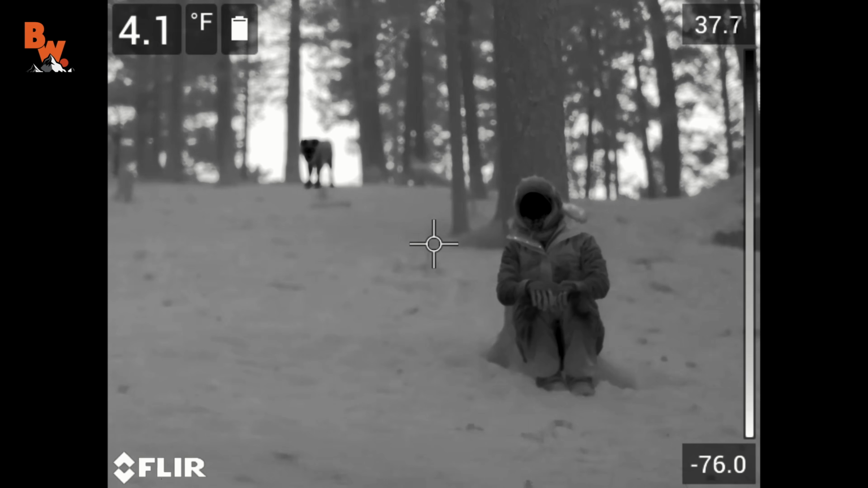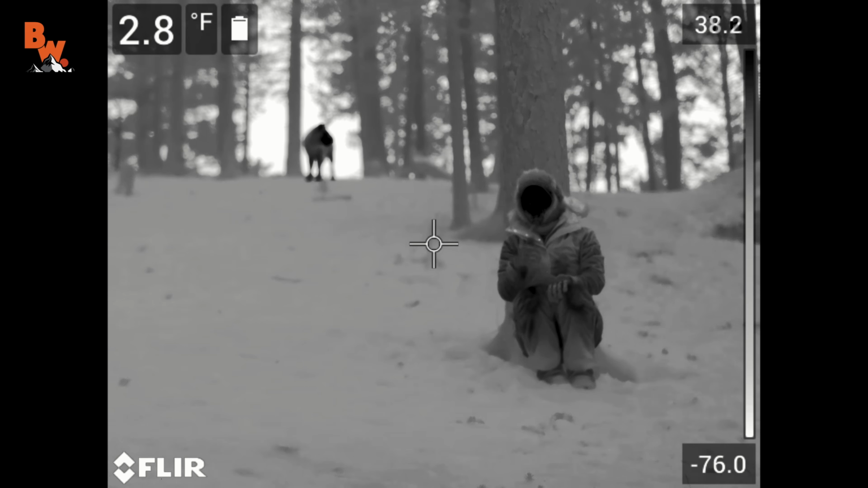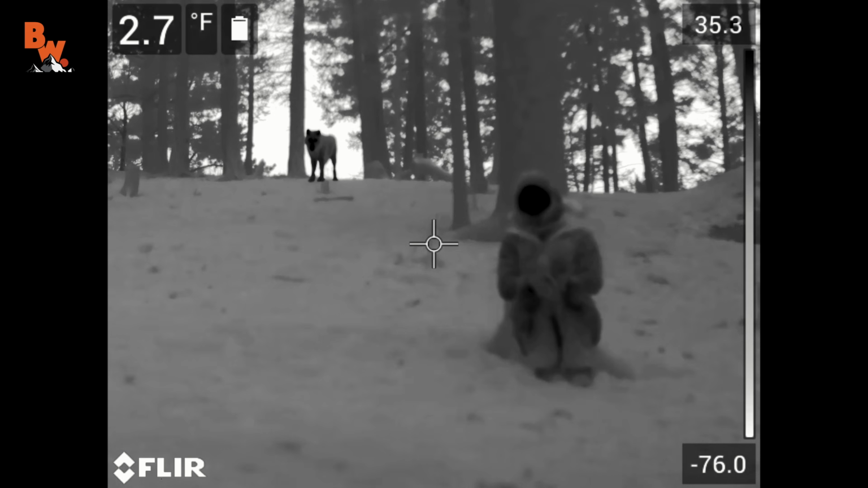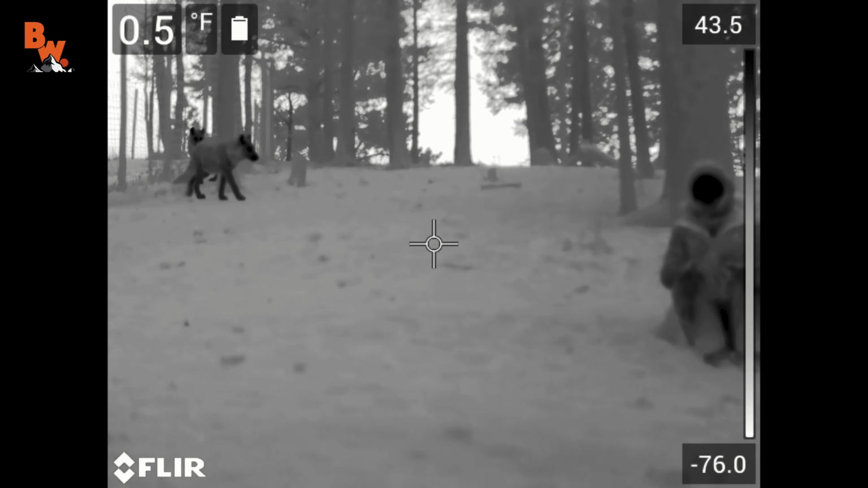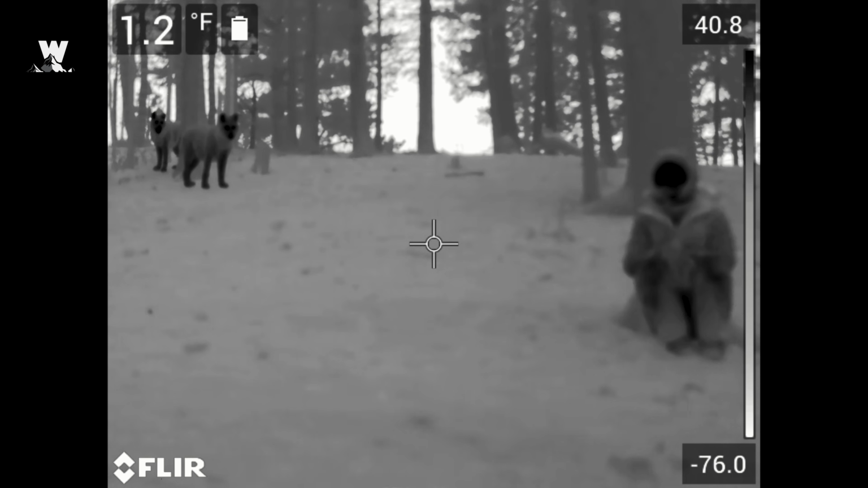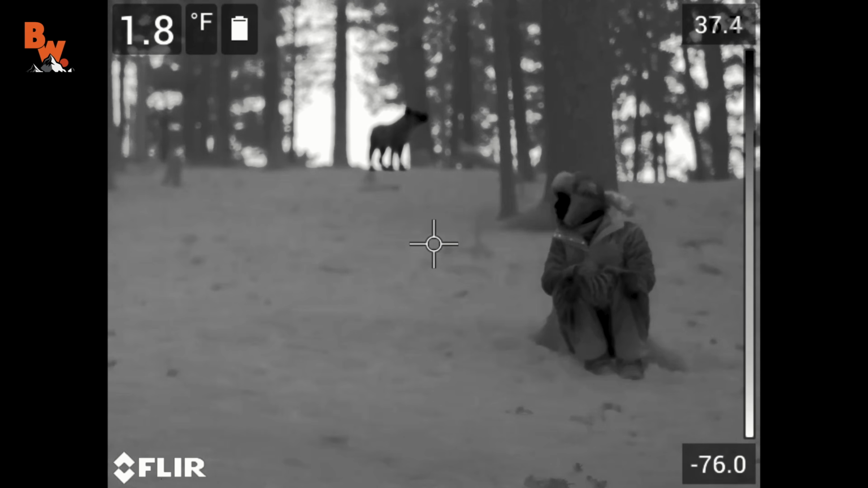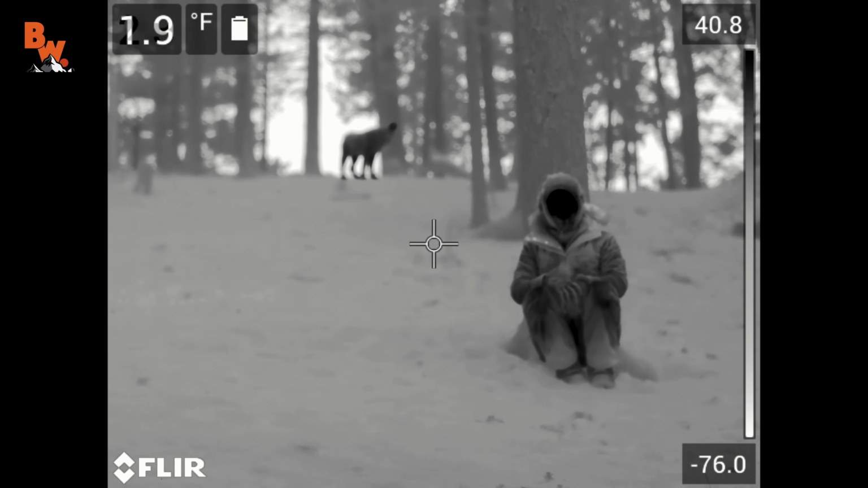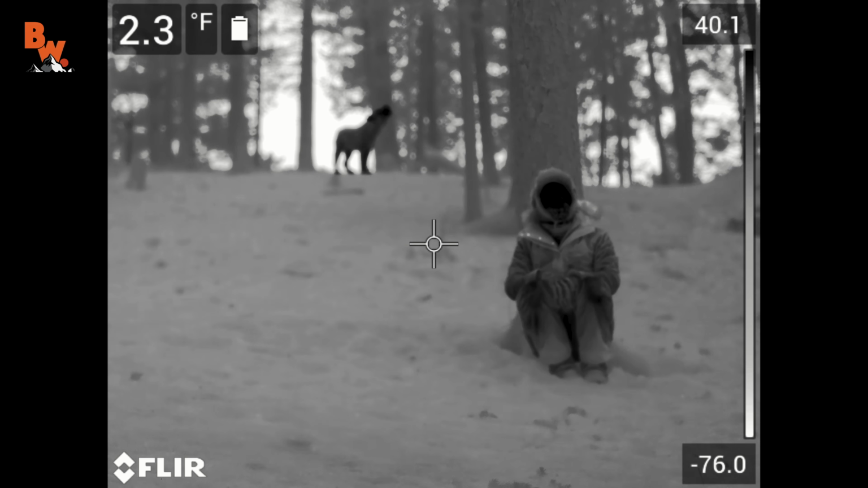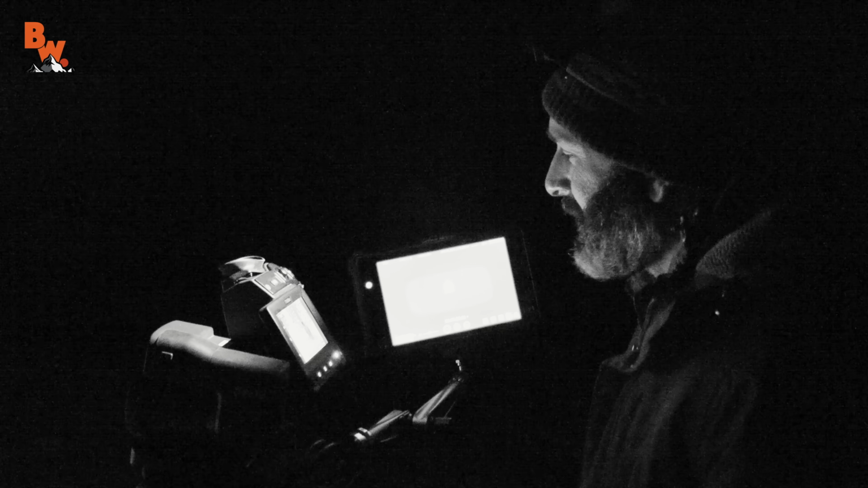That's pretty cool though. It's a pretty cool feeling to be like, okay, I'm pressed up against a tree, staying as still as I can, and there's wolves walking right behind me. You guys want to see if I howl, if they'll howl back? They're looking at you. That's pretty cool.